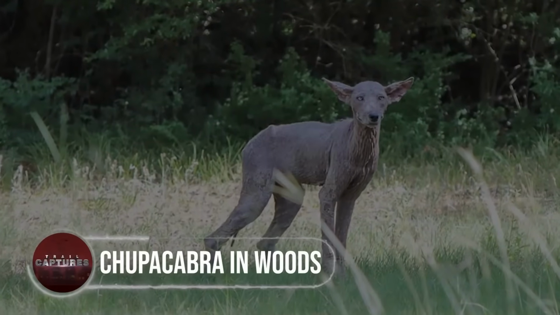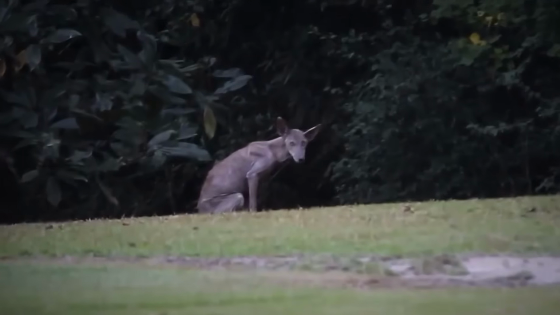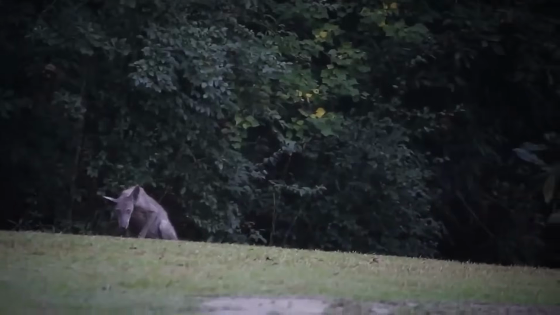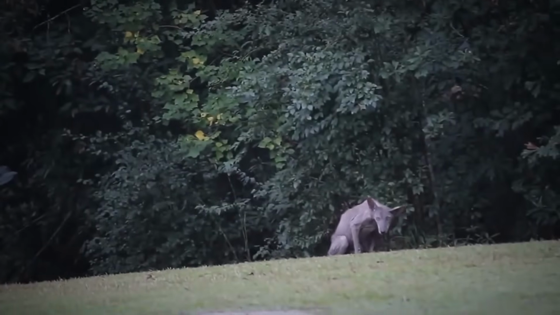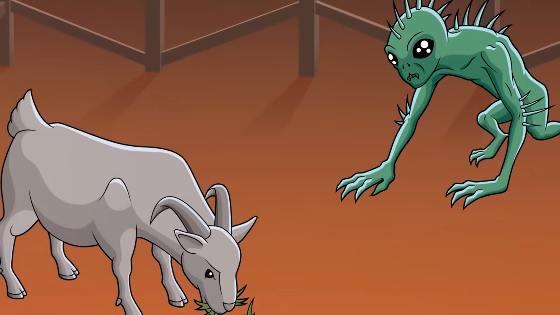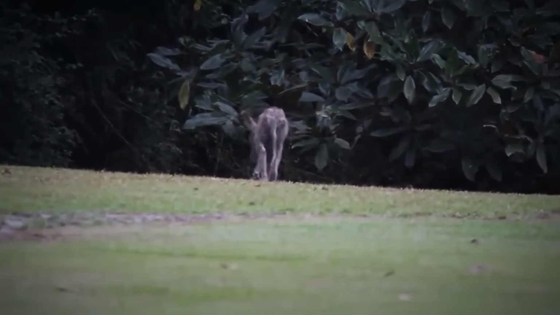Chupacabra in woods. Somewhere in Picayune, Missouri, a strange dog-like creature was spotted, but it was not actually a dog. The creature appears hairless, with a muddy skin texture, pointed eyes, and elongated tail, leaving a group of people to think it's some species of stray dogs deprived of food, whereas many happen to believe the horrifying creature could be a chupacabra, who might be stalking for new, fat, juicy goats out there to suck the life out of. Or perhaps it just happened to lose its way while out on a hunt.